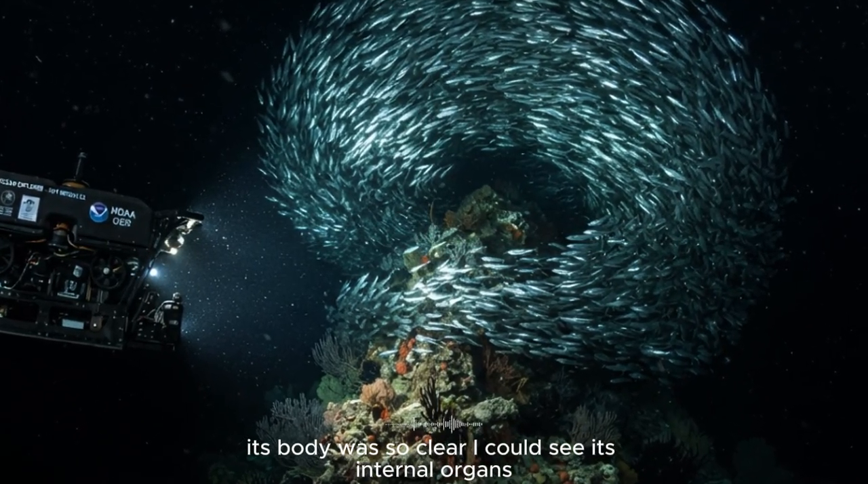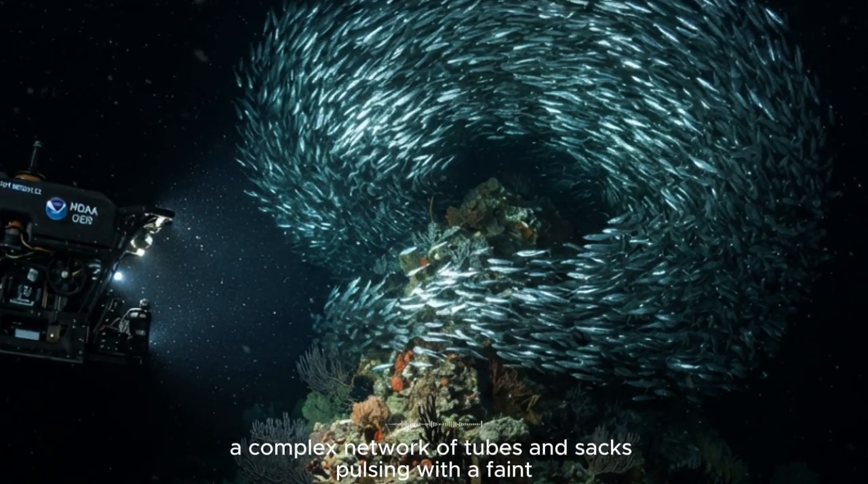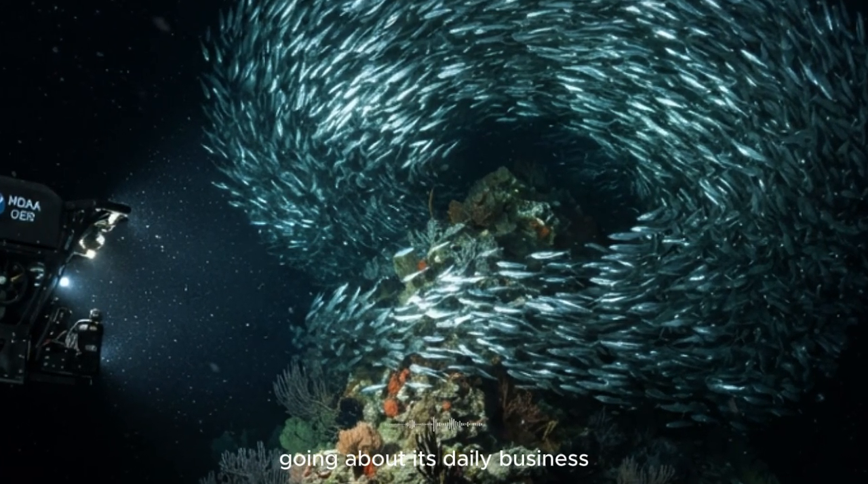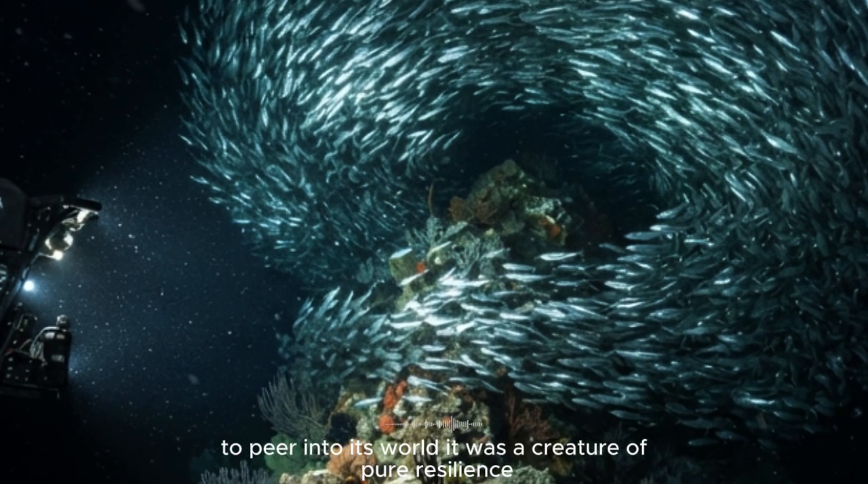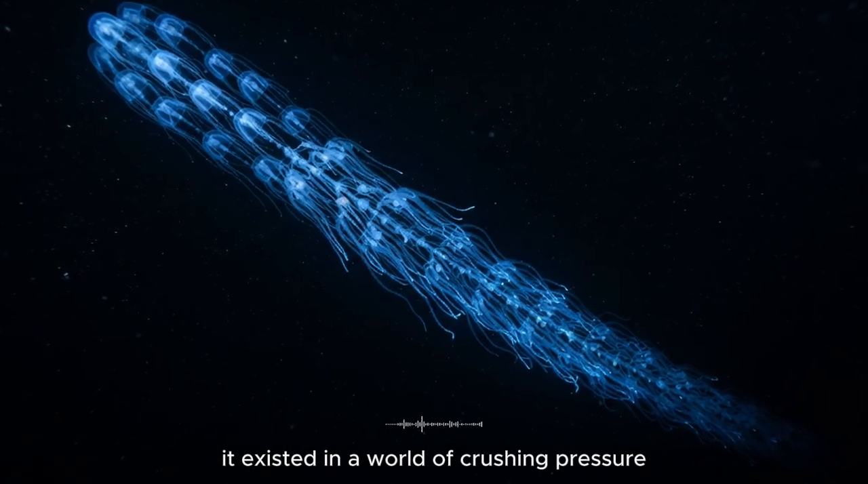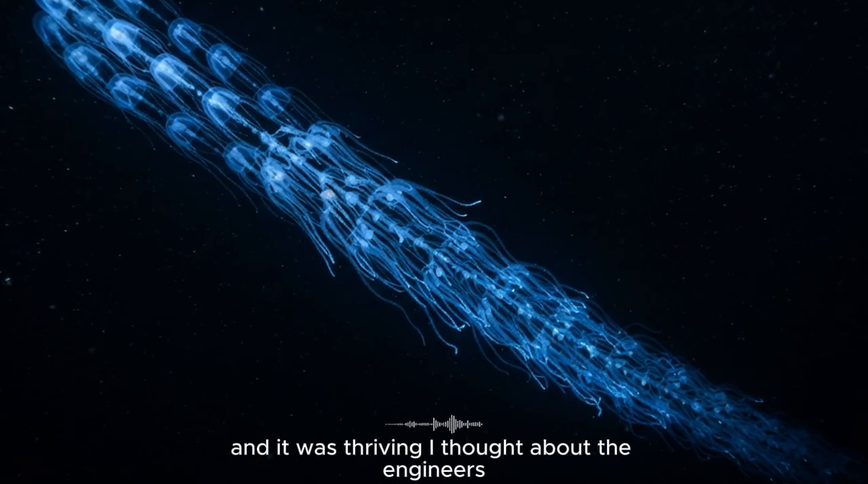Its body was so clear I could see its internal organs, a complex network of tubes and sacs, pulsing with a faint, rhythmic energy. It seemed indifferent to me, a minuscule spaceship in an infinite ocean, going about its daily business, as if a god hadn't just descended from the heavens to peer into its world. It was a creature of pure resilience, a testament to the incredible adaptability of life. It existed in a world of crushing pressure, near-freezing temperatures, and perpetual darkness, and it was thriving.